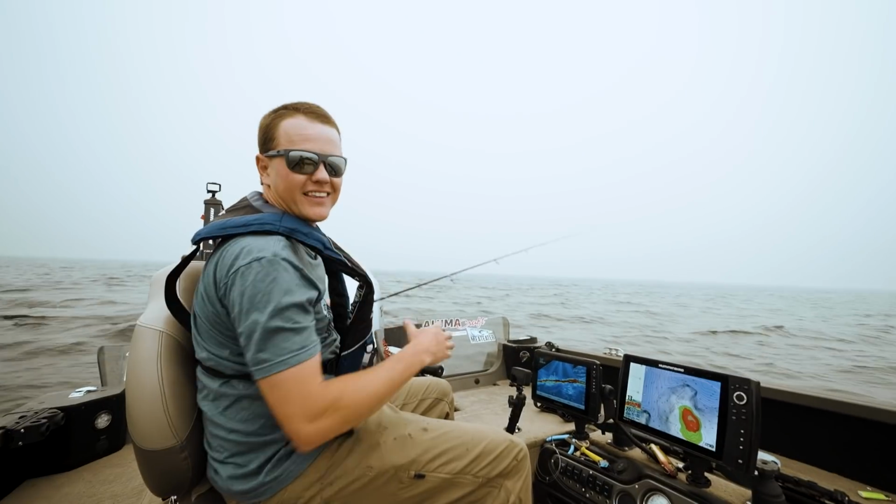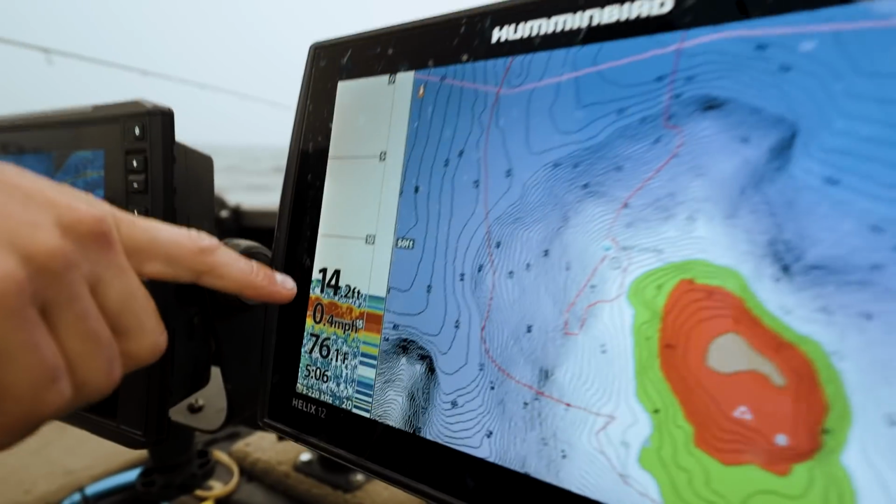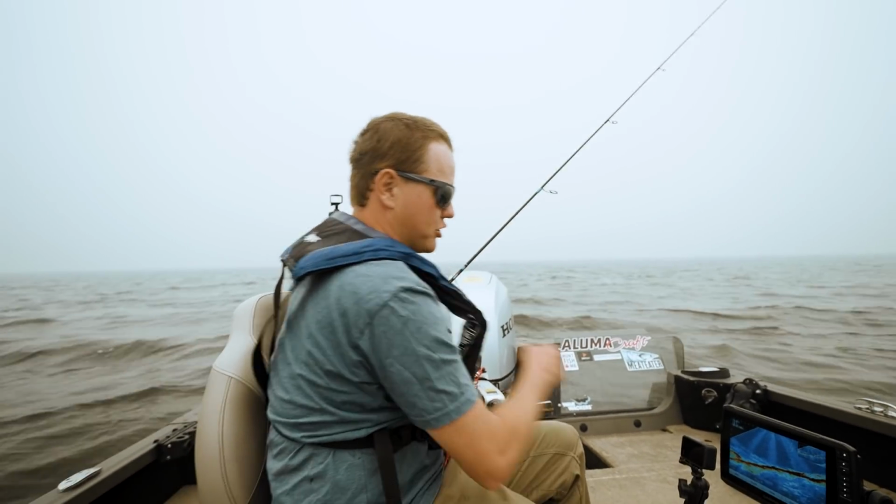And I don't want people to think that they need Livescope to catch fish. No, you can still use the 2D. You can see that there's fish down there in 14 feet. You can see those little bumps. There's fish. We're on top of them, but you can't really tell how many there are and how they're spread apart.